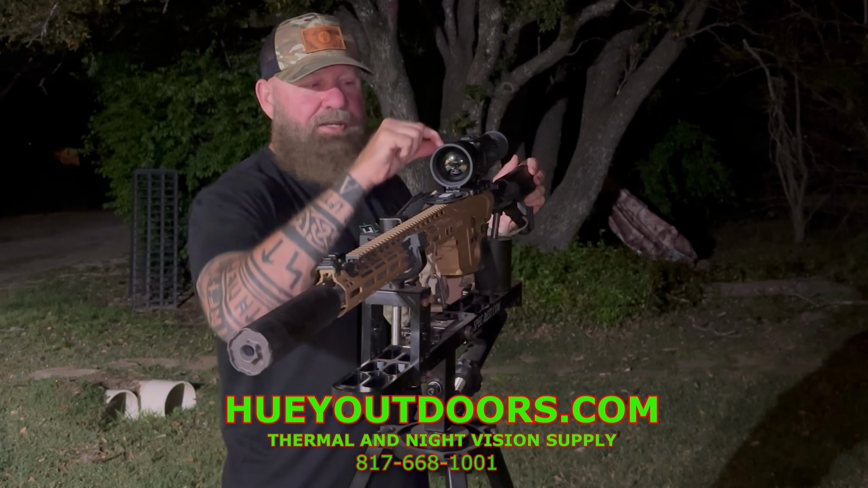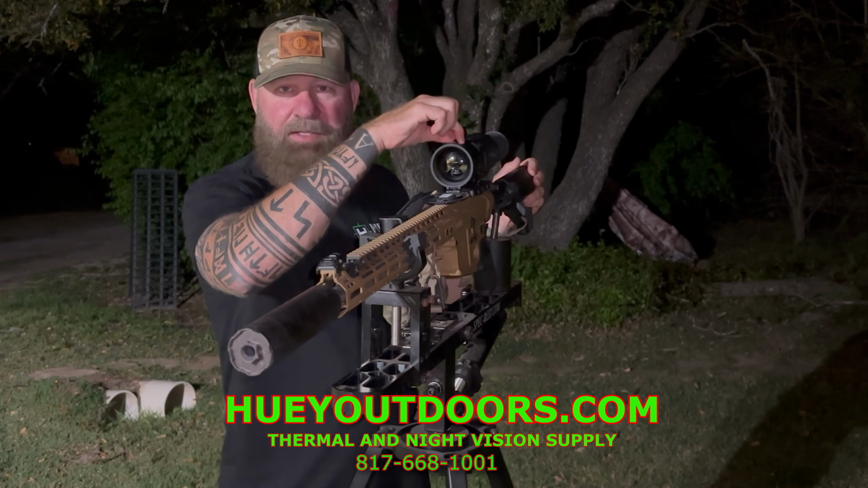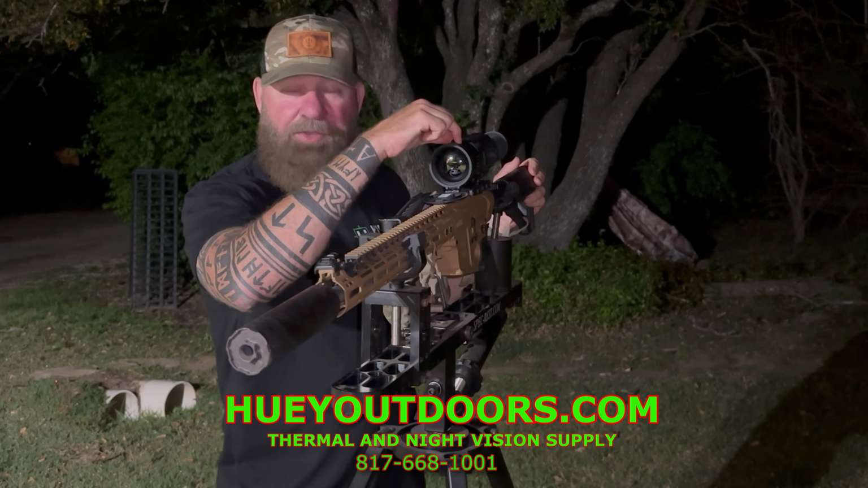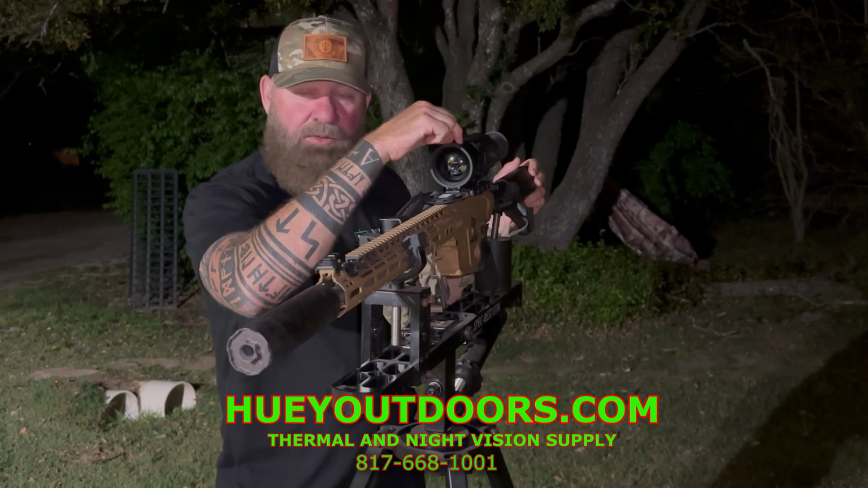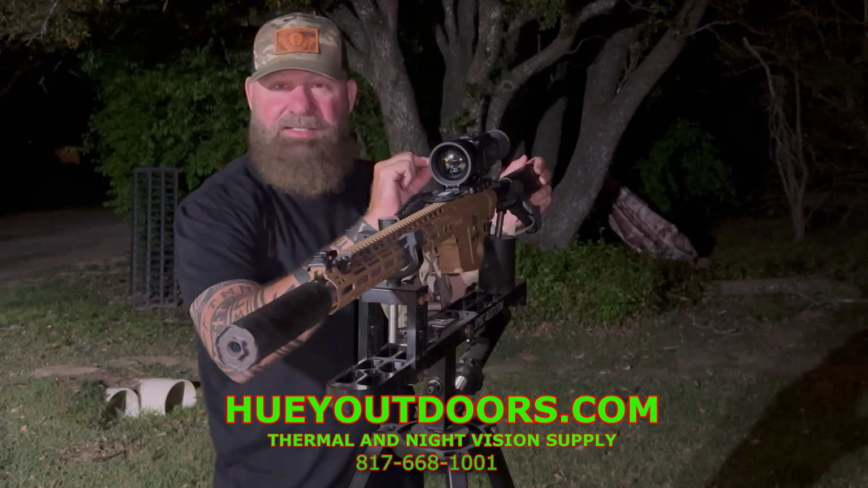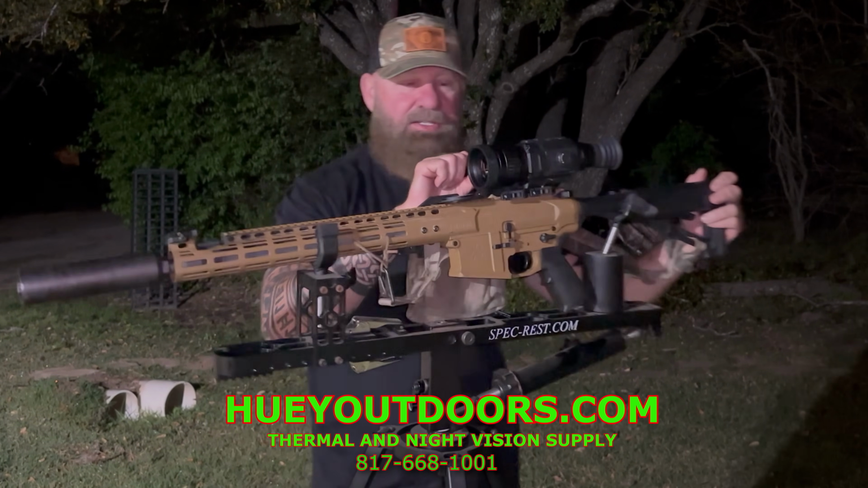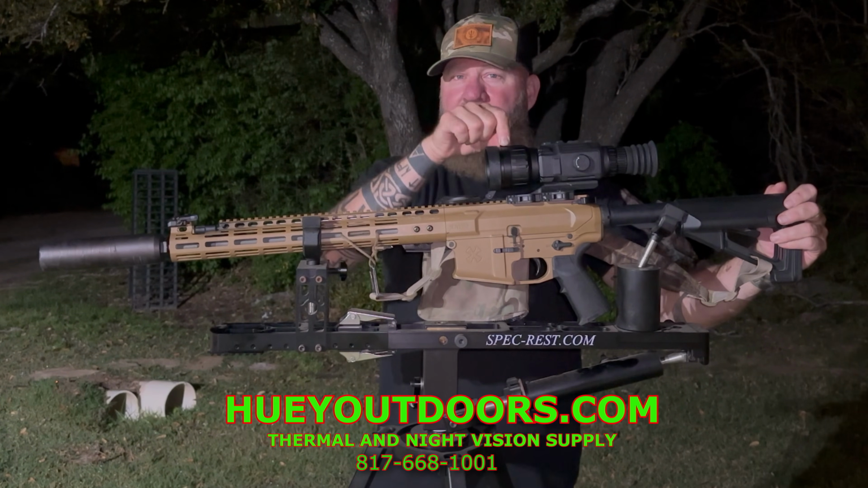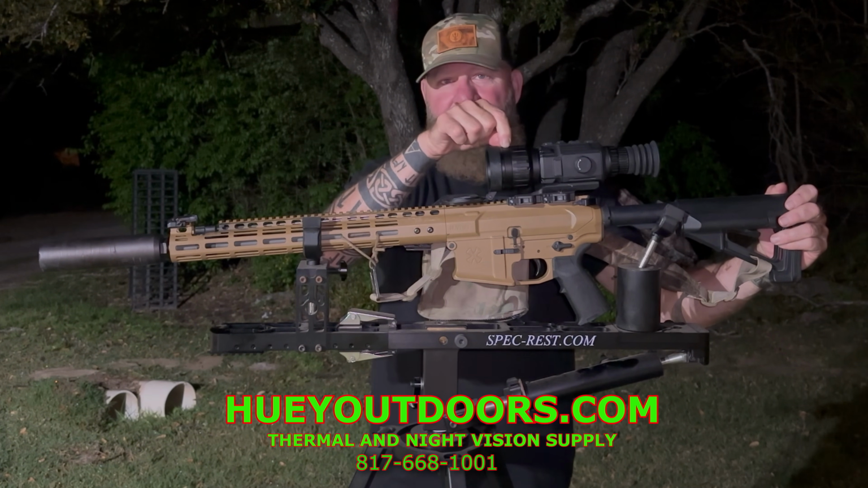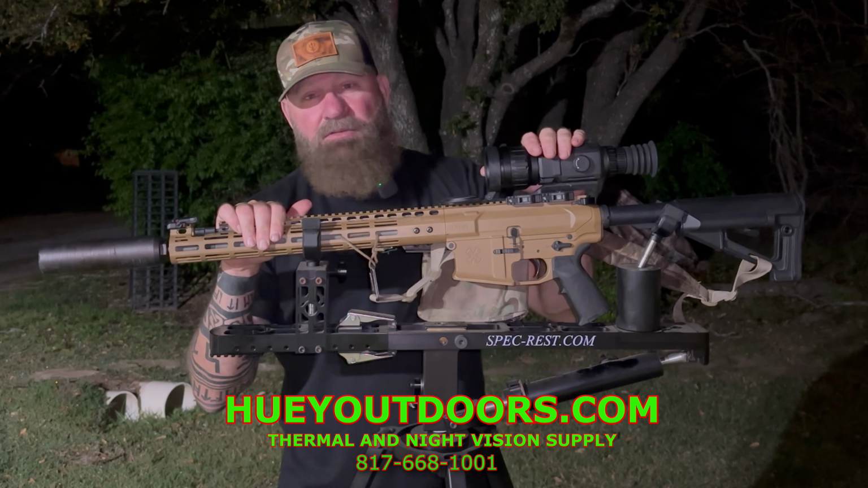So there's a lever here that I can move back and forth. At the top here, we're at a 35mm lens at 2x native magnification. I come down here, we're at a 60mm lens at a 3x native magnification. So either one, I am lossless 640 magnification. Now, what does that do for you? That is 2 scopes in one.